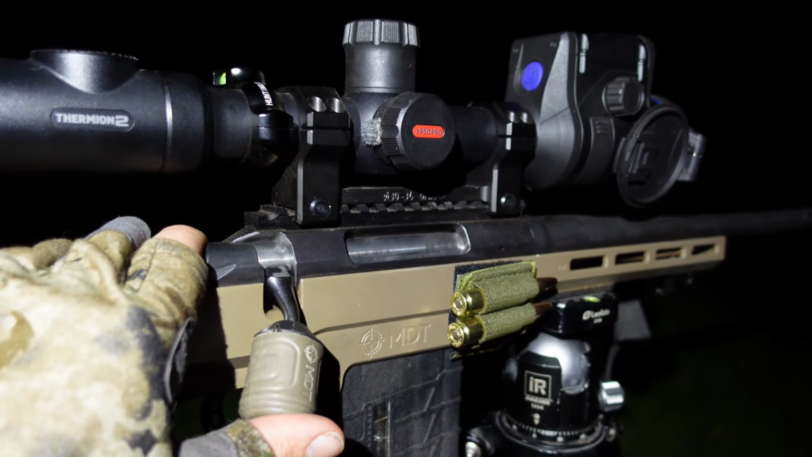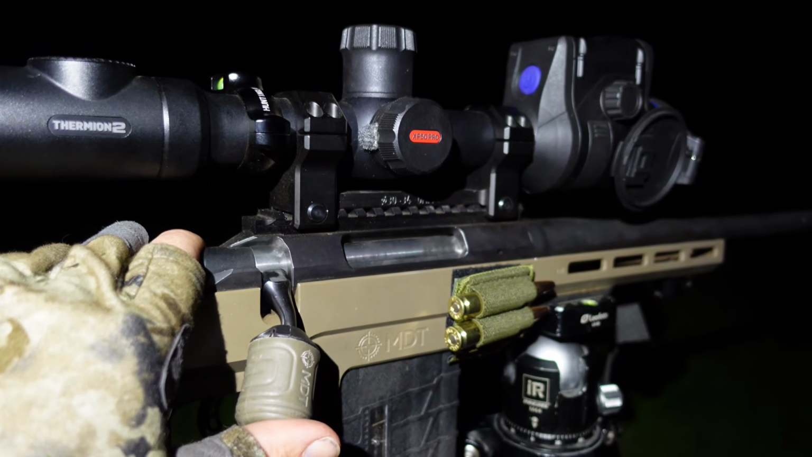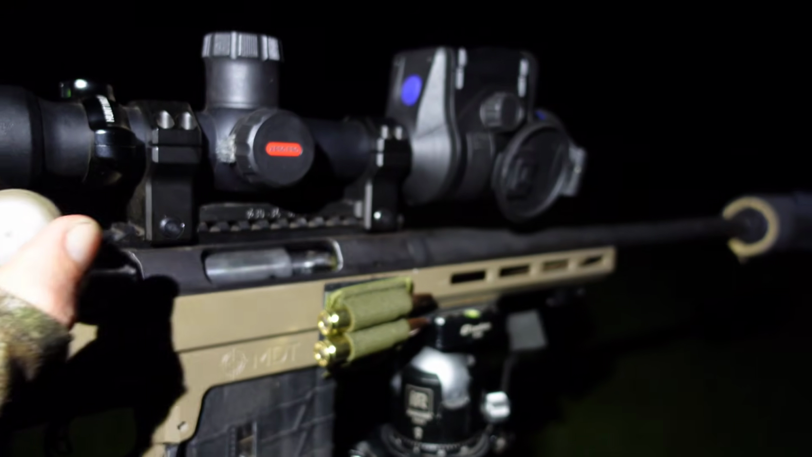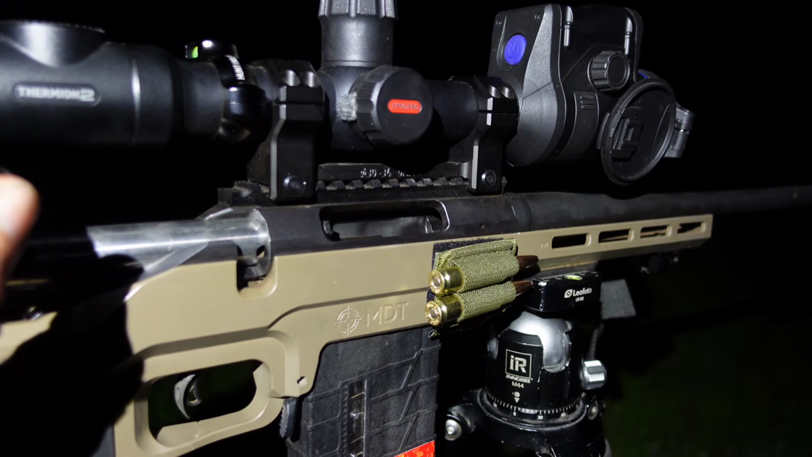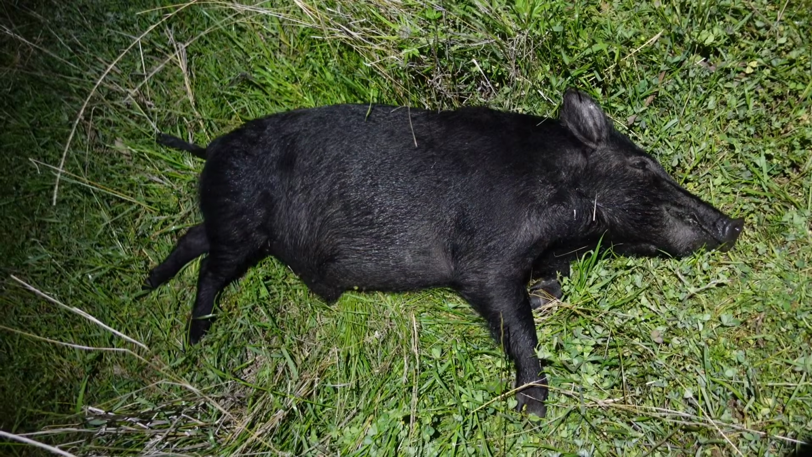When things are a little bit fast and furious like that, something that you should get in the habit of, it's easy to forget, is to check that your gun is unloaded after you've shot animals like that. Now this should just be an empty in there. Yep, only an empty, but always check it. It's really easy to do that in the moment, get a little bit excited, walk off, and you've actually got a loaded firearm.